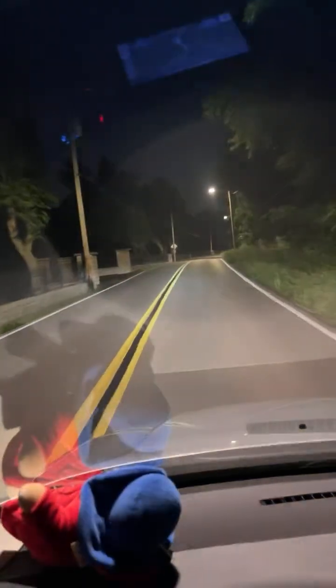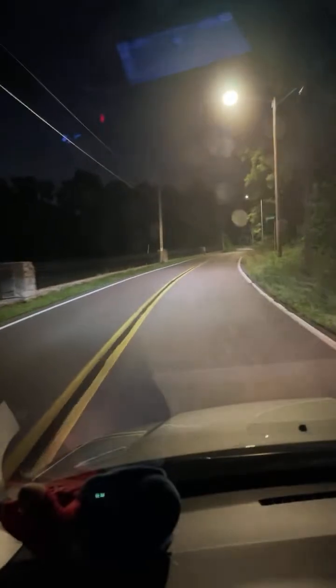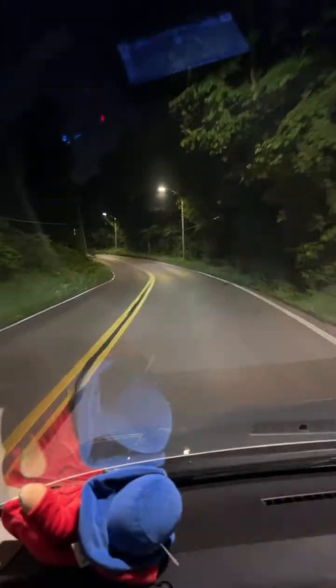They can move them a bit more. It would be good if they moved them a bit more. That one right just before the corner. Where that got left behind.